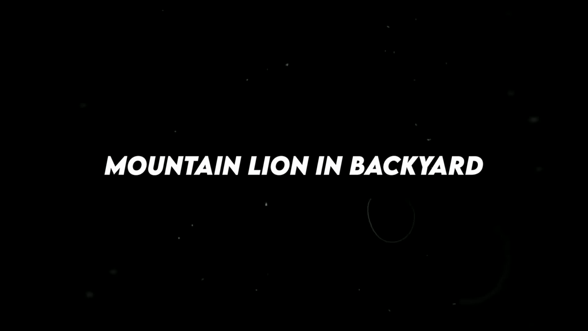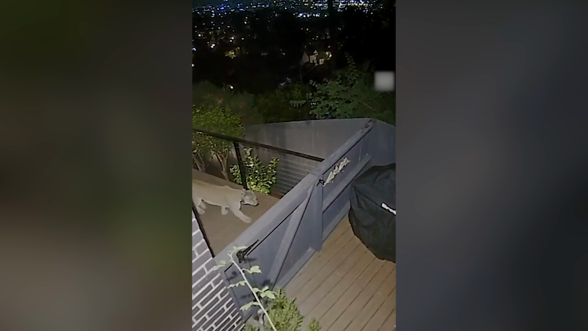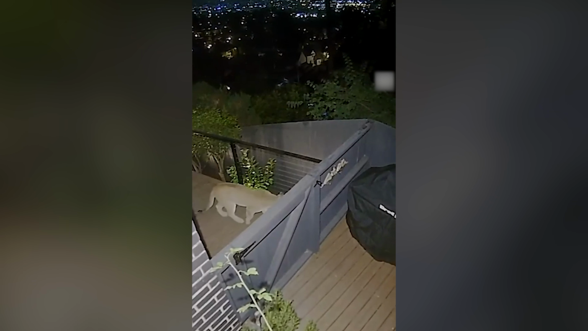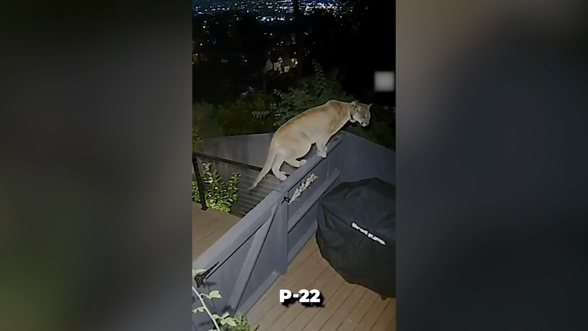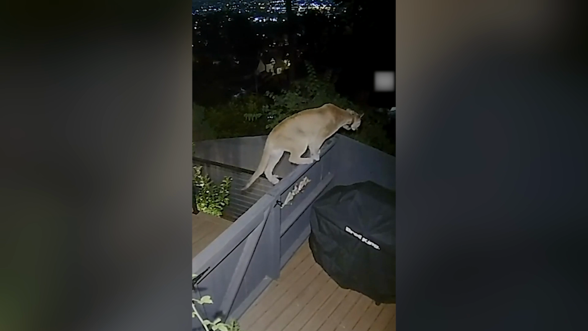Mountain lion in backyard. In the city of stars, a different kind of celebrity has been spotted prowling the streets. Meet P22, the mountain lion who has stolen the hearts of Angelenos and wildlife enthusiasts alike.